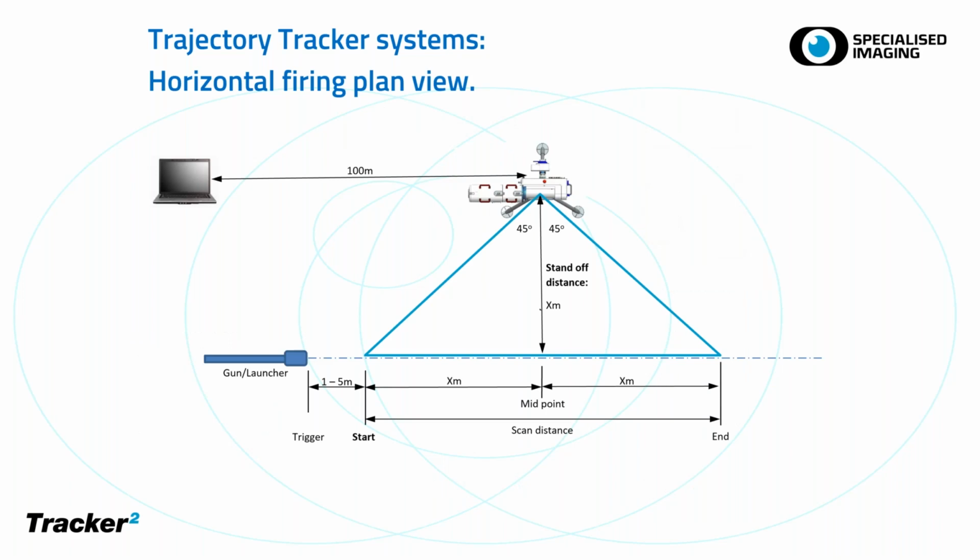So getting down to the nitty-gritty of how we use this tracker system, because it's not a simple case yet of just sticking it in a field, pointing it in the right direction and off you go. You do have to survey in the relative locations of the tracker and the gun or the launcher system. What I've got here is a typical plan view of a horizontal firing where the mirror is arcing through 90 degrees, plus or minus 45 degrees either side of a midpoint. We can actually go slightly more than 45 degrees, but for the sake of easy calculations, I'll stick to 45 degrees. So whatever your standoff distance X is, your scan distance is going to be double that.